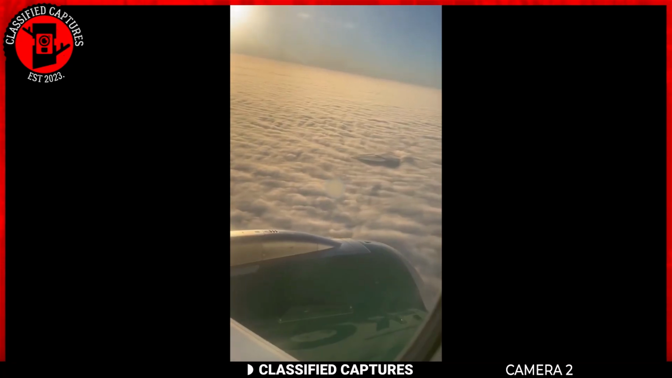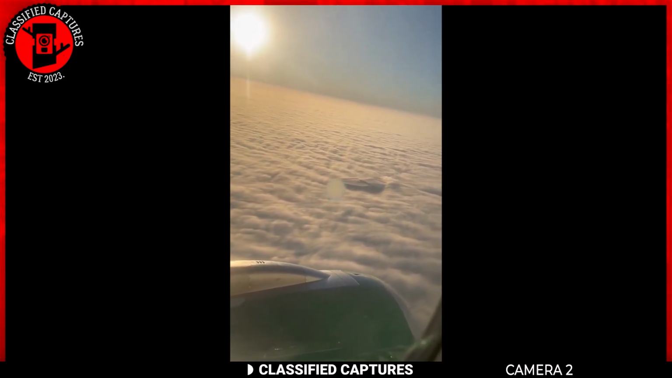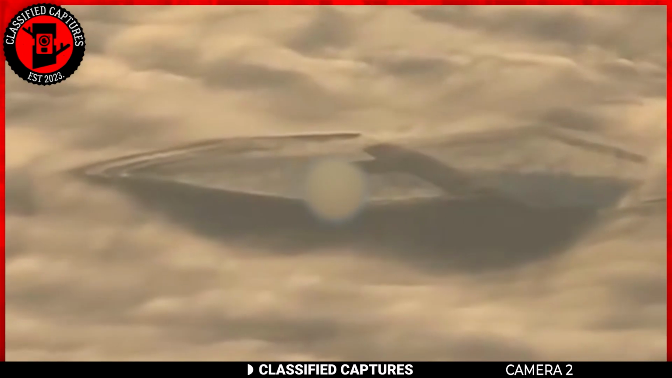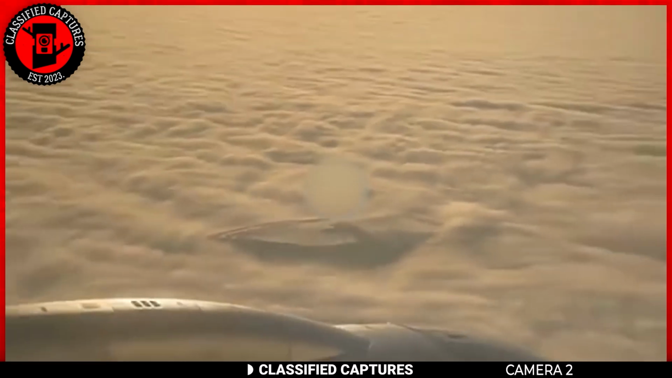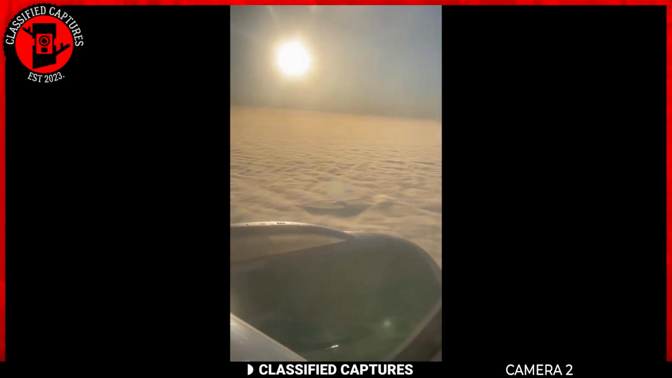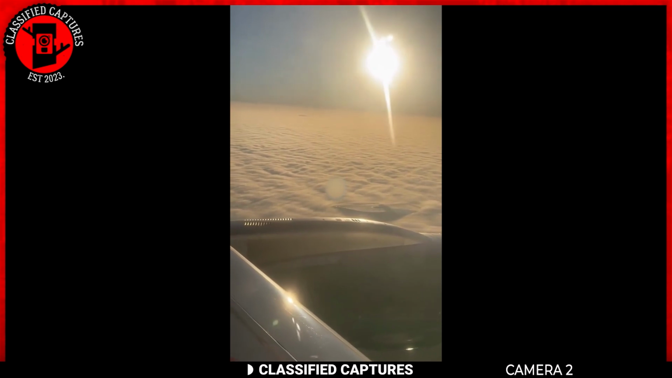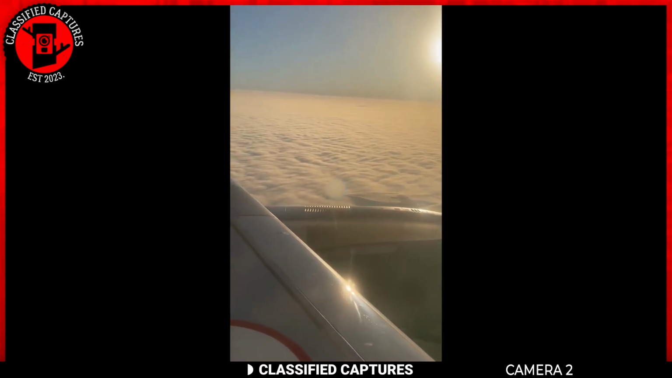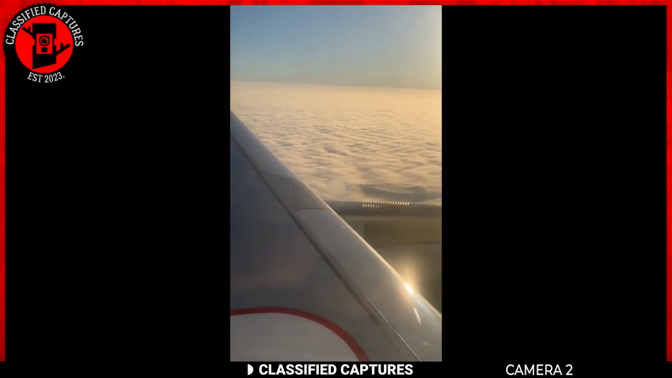Still on strange sky phenomena, the next clip was sent in by someone who noticed something strange in the clouds. Take a look. This cloud looks like a craft, doesn't it? Conspiracy theorists have long whispered about clouds serving as clever camouflage for unidentified flying objects. While concrete evidence supporting such notions remains elusive, sightings like these inject fresh intrigue into the debate.